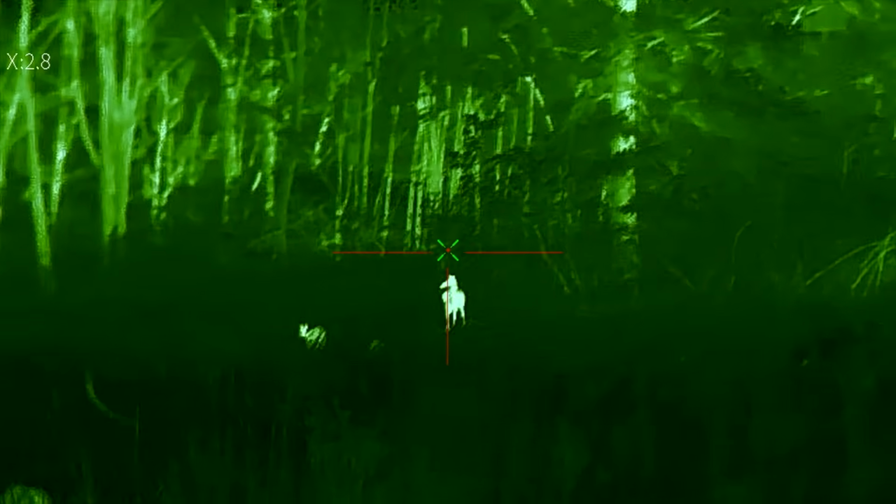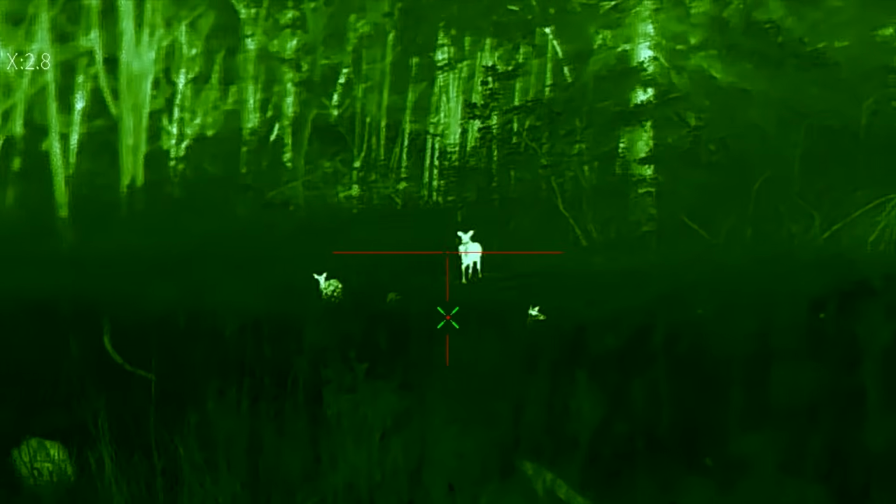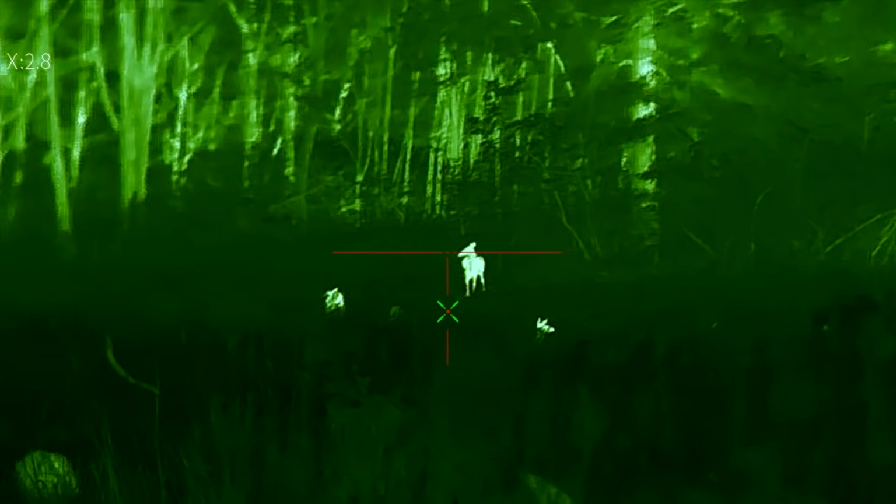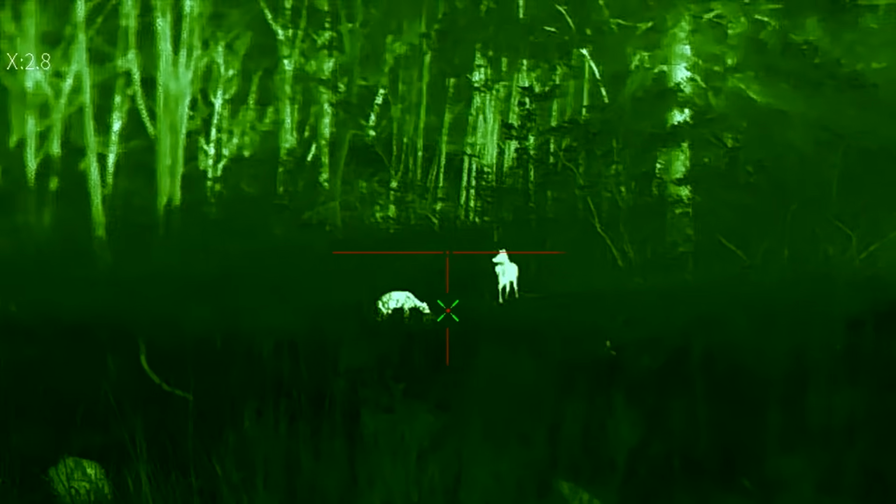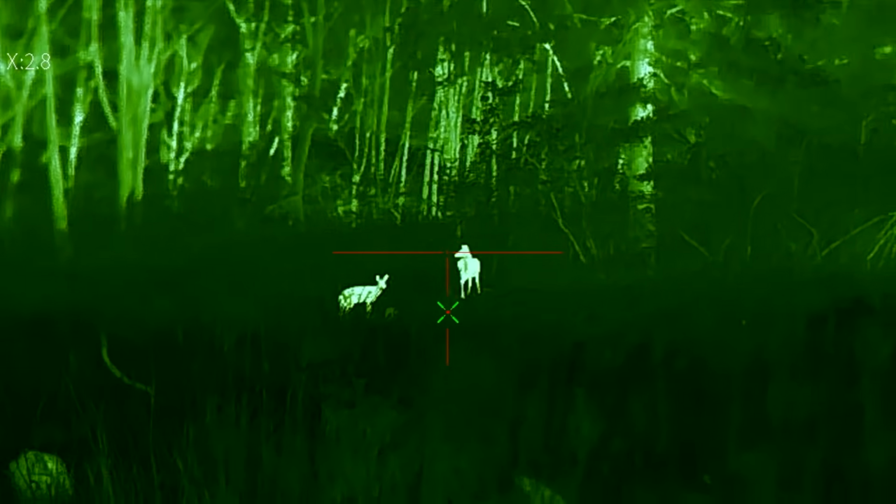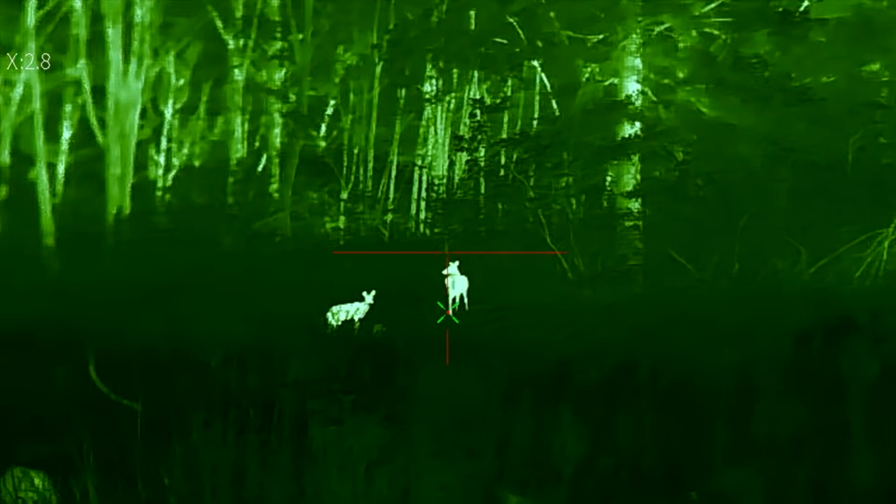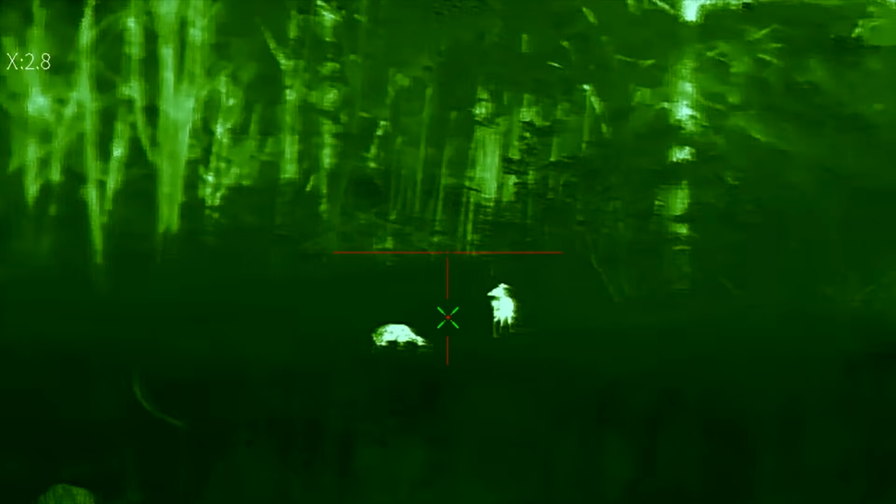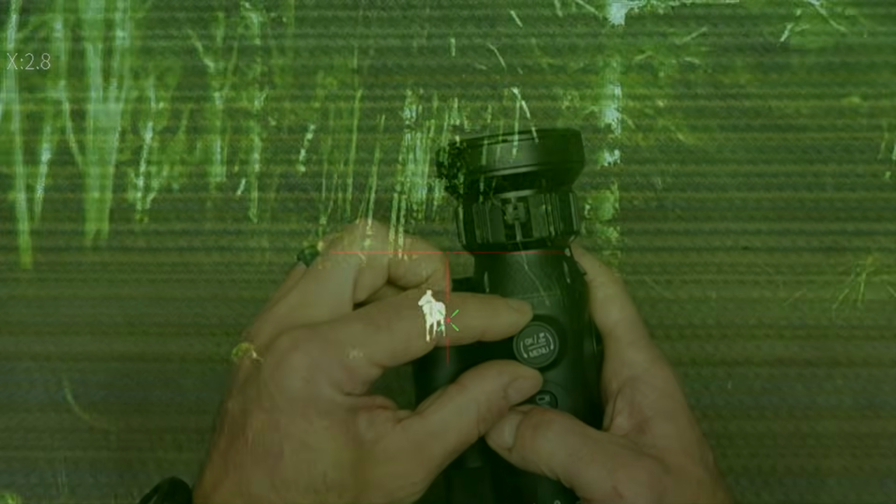Point of impact is going to be about 140 yards. It's actively adjusting. You point at the target, and once you see the target in the distance, you push one more time, you lock it, and it stays locked.